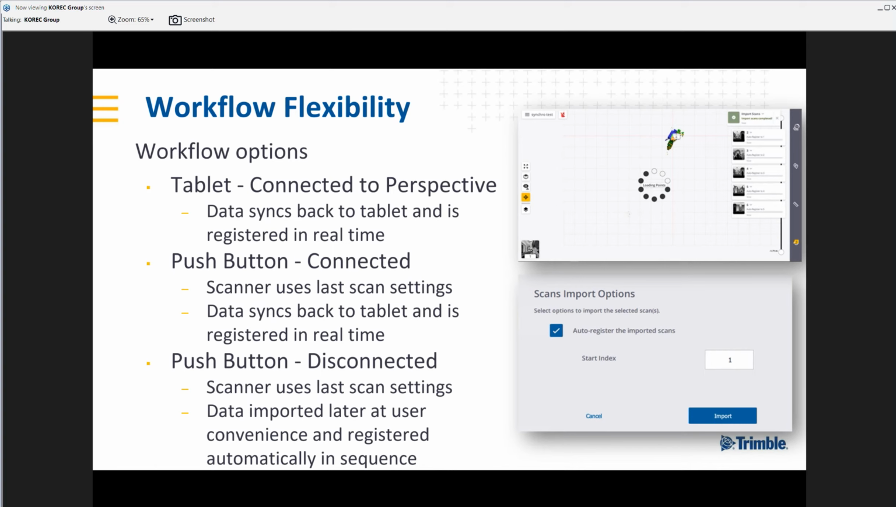We also have a second option, which is we're connected to the tablet, but perhaps we don't want to be reviewing the data with every scan. We have confidence in what we're doing. In that case, we can establish a project, choose our settings, and then simply use the power button on the side of the scanner to trigger each scan after that. At any point, we can be jumping back onto the tablet and reviewing our data, but it may be that we want to scan and move, scan and move, scan and move very quickly, and we can do that by just pressing the power button on the side of the scanner, and that will trigger a scan.